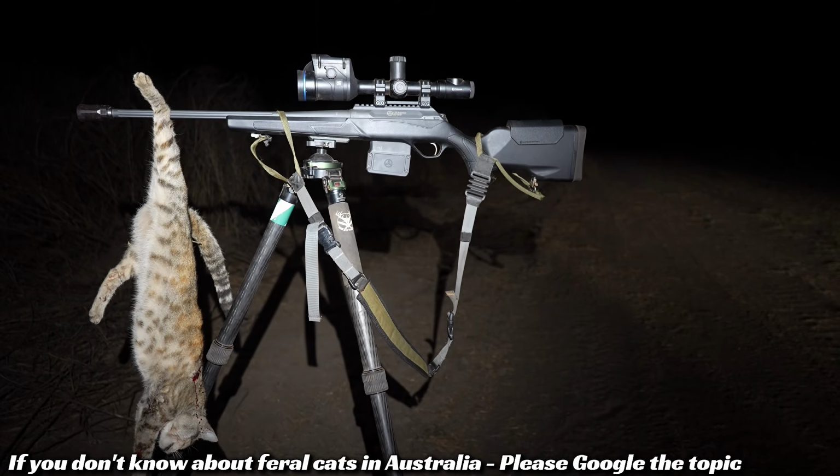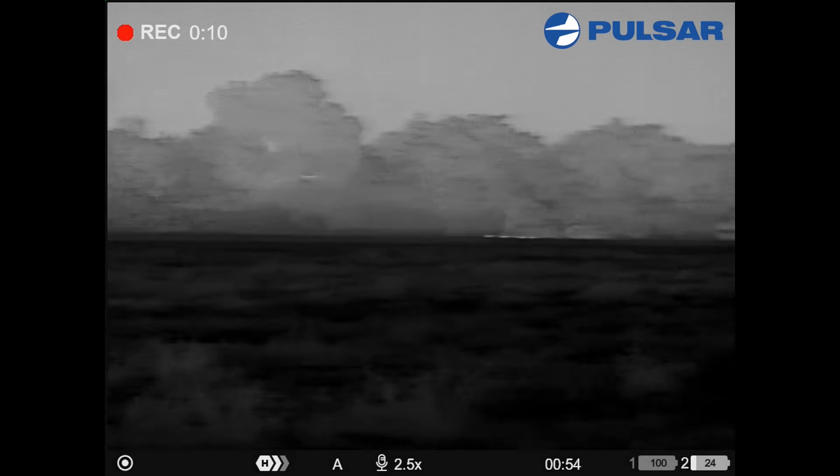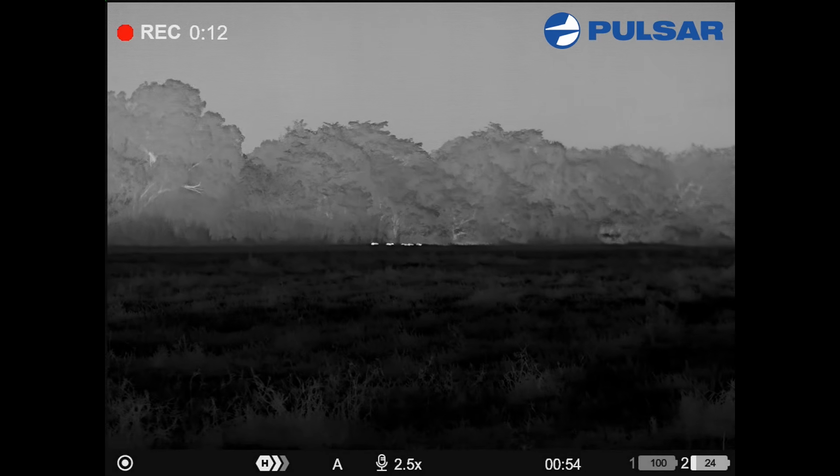First Northern Territory cat, very happy with that. Single boar out here. What's of interest is that little line of animals out that way.